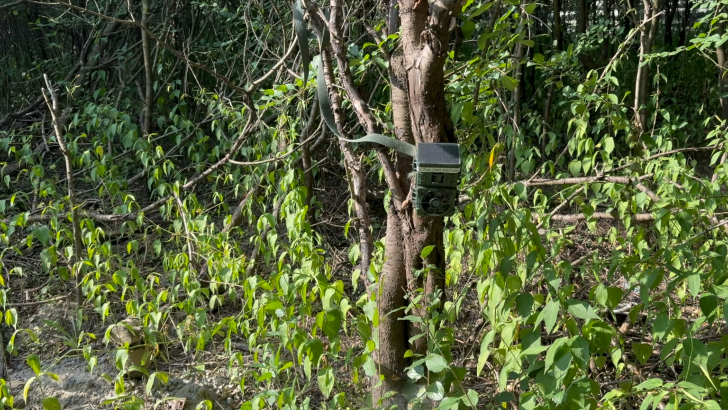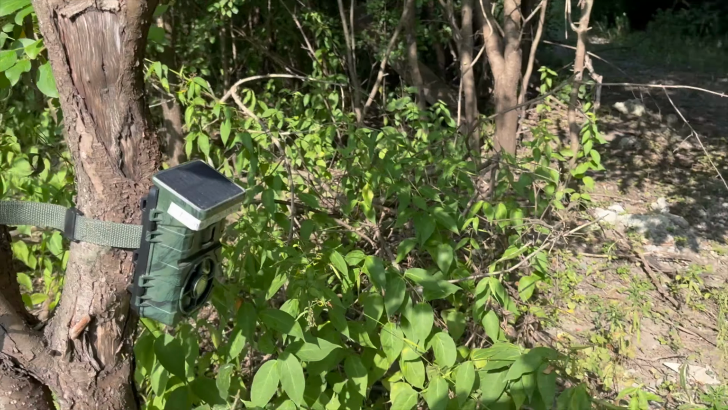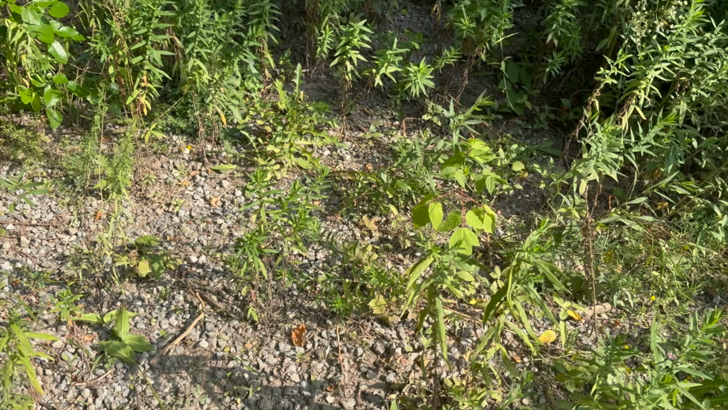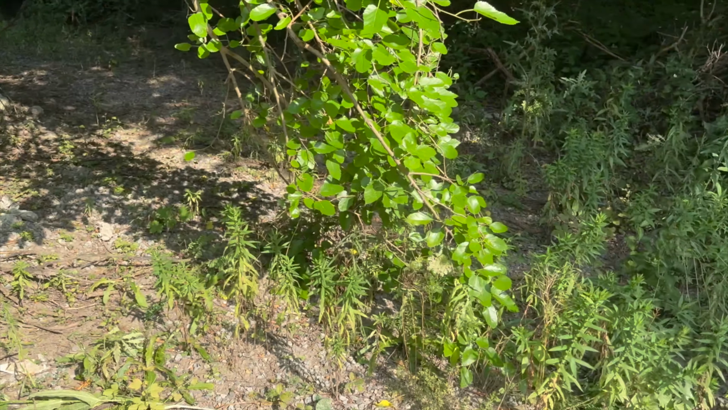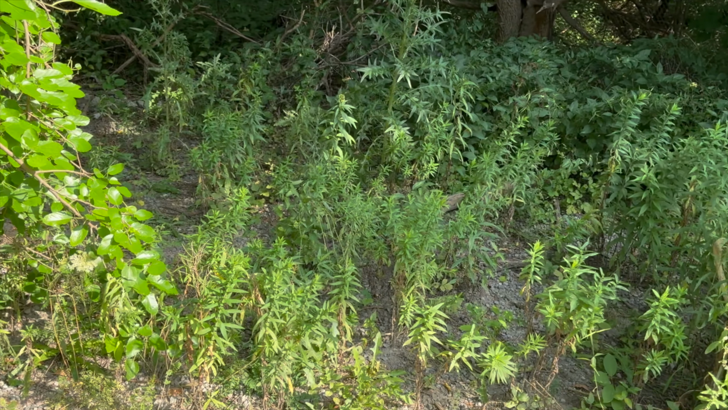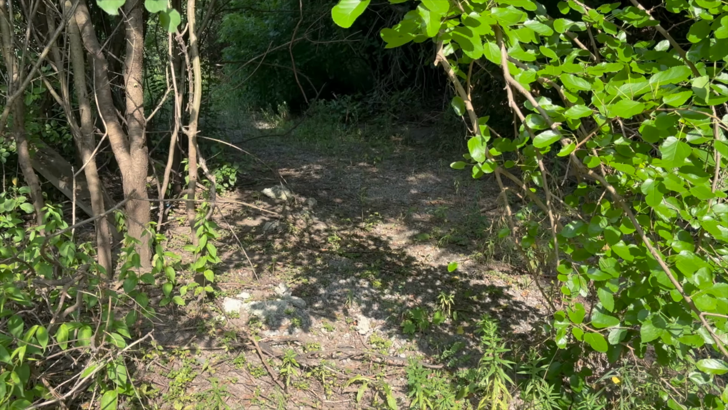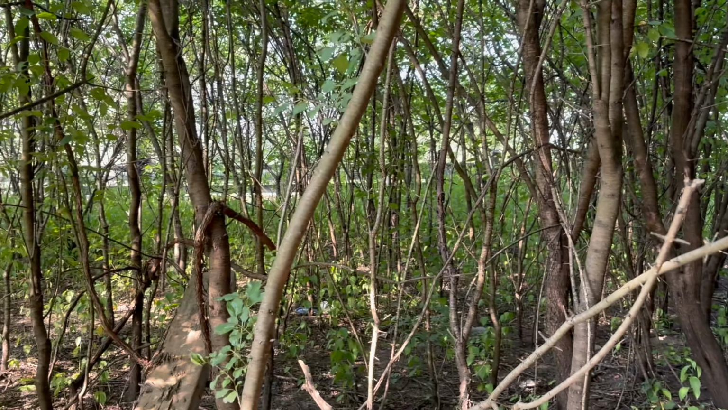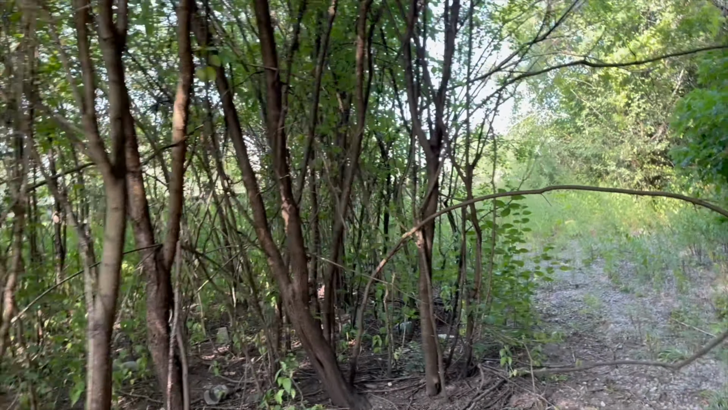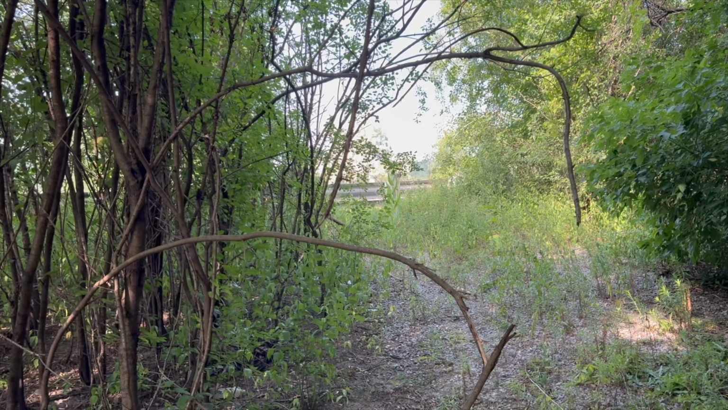So there is camera 2. As you can see, it's pointing downwards at this ground here, and hopefully that should catch the raccoons, opossums and other smaller animals, rabbits maybe. Okay, so now we're going to go forward a little bit more. Okay, so this here now is a tree. You can actually see some of the traffic. Literally, that's the barrier for the DVP. If I come out, you can see how close I am to the barrier.